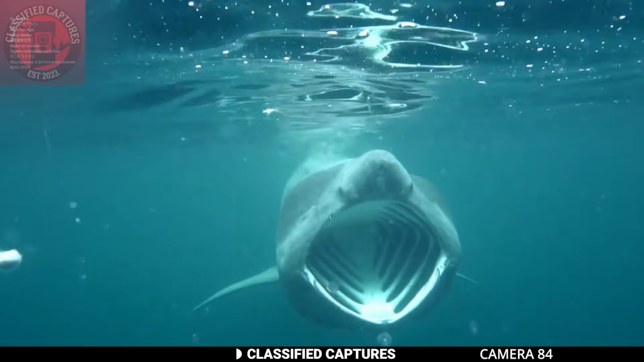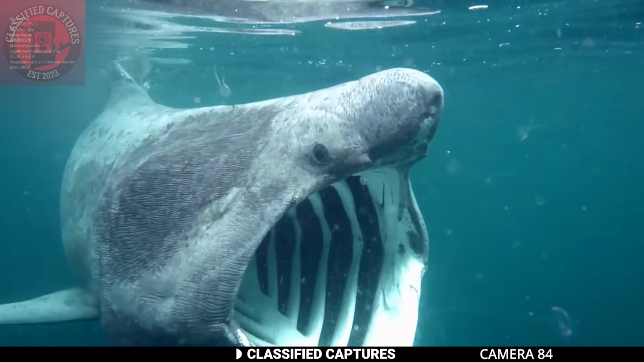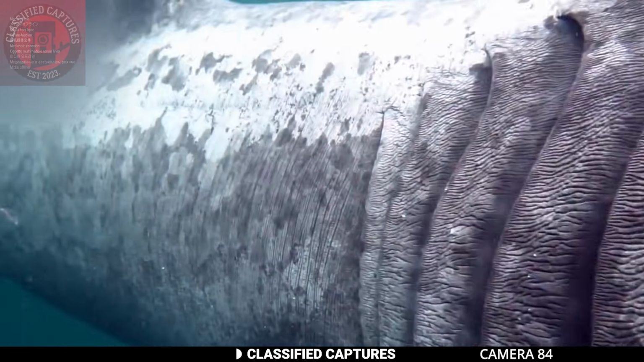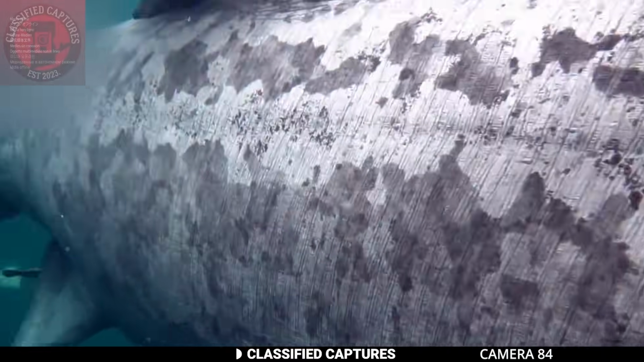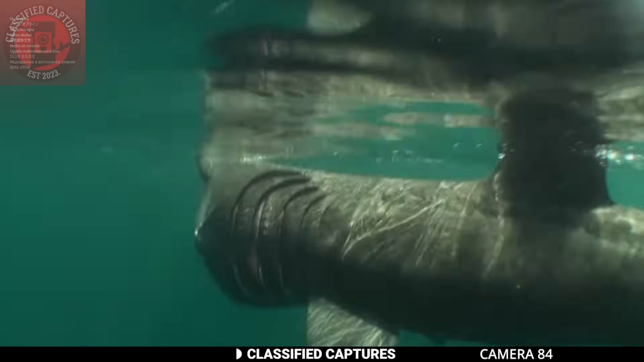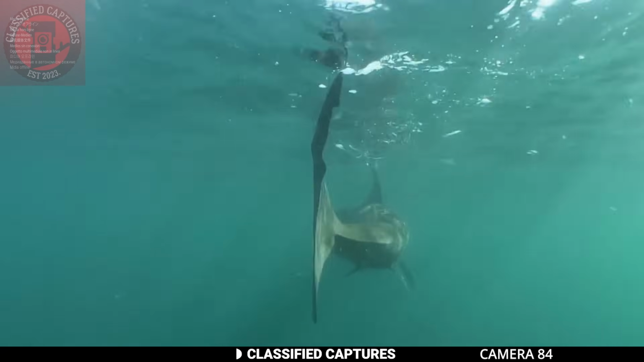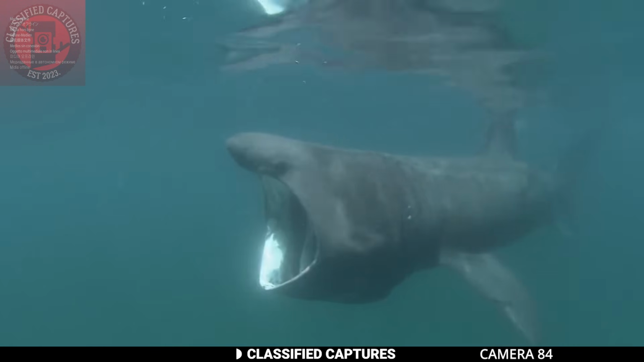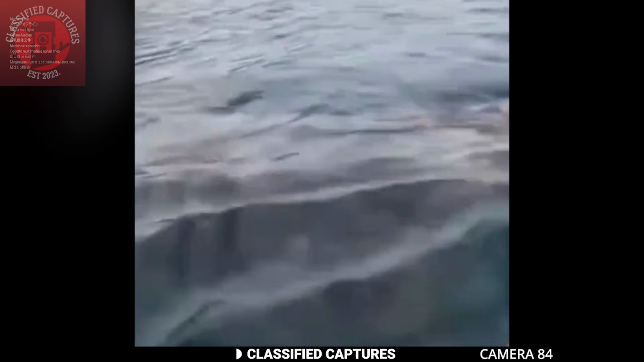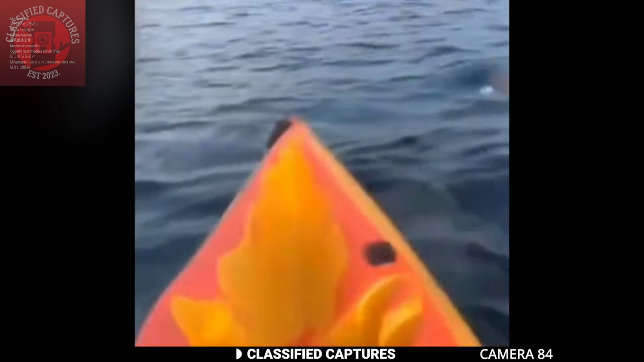The basking shark is the second largest living shark species in the world, only behind the whale shark. But they are completely harmless to humans. These gentle giants feed on plankton, not people, and they're known for just cruising near the surface with their mouths open wide, filtering out food. Despite their enormous size and prehistoric look, they're calm, slow-moving, and more curious than threatening. Still, imagine being out in a kayak alone on the water and seeing the giant fin pop up next to you. Even if you knew it was harmless, it'd still be scary.